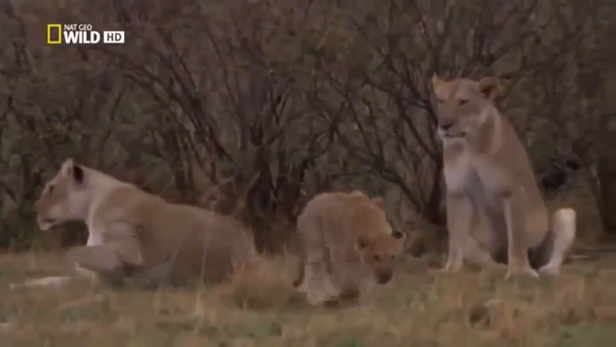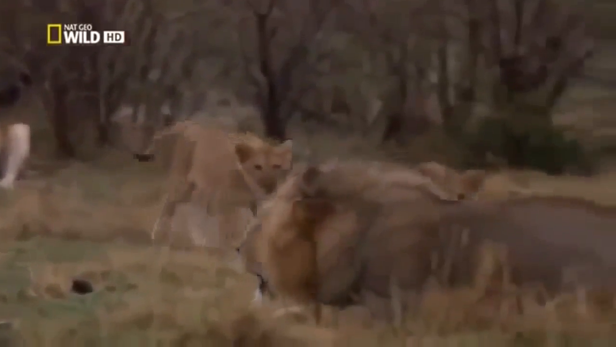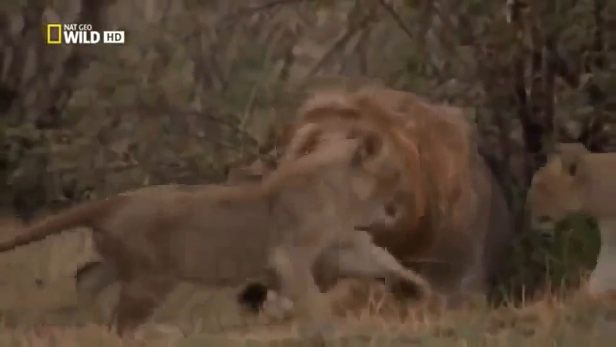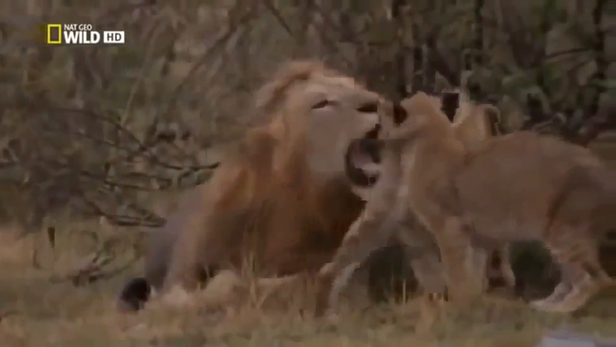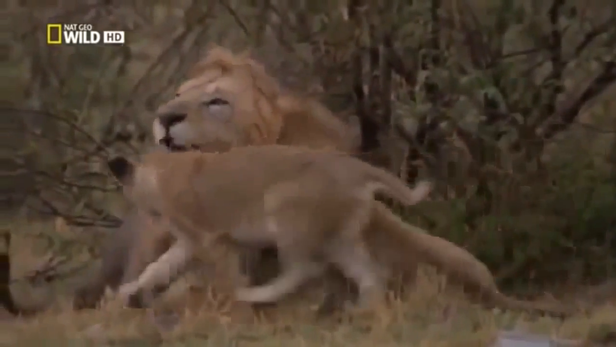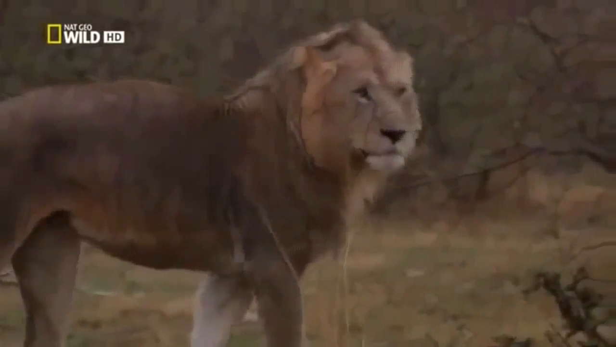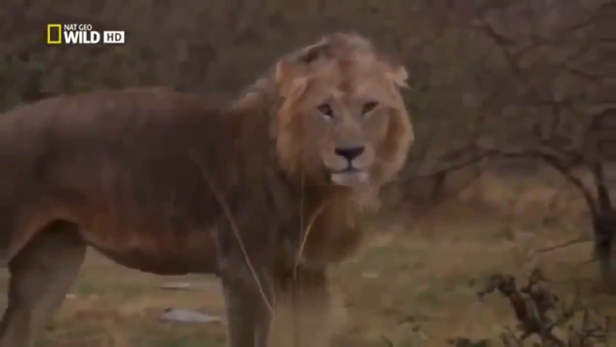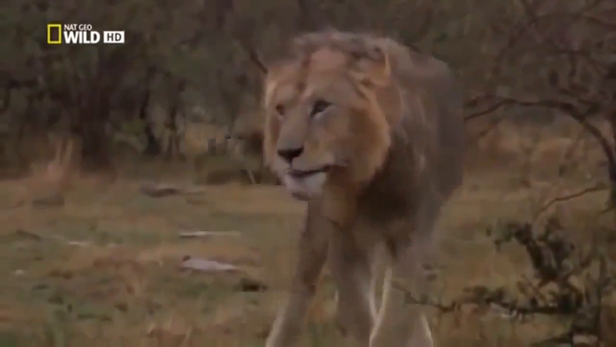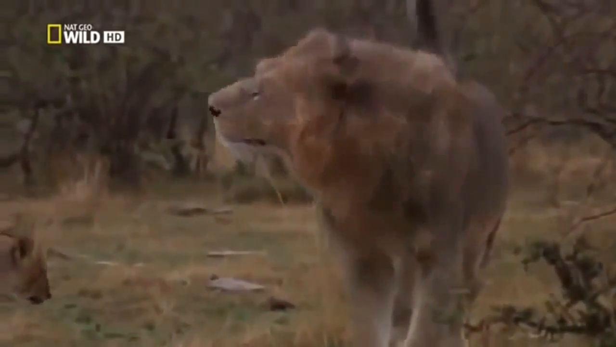The youngsters rush to meet their fathers. This may be the first time they've been allowed to get so close. They're fascinated. These two males have survived years on their own, carving out a territory. They're now expert hunters, as well as thieves and bullies. Exactly the kind of fathers these cubs need.